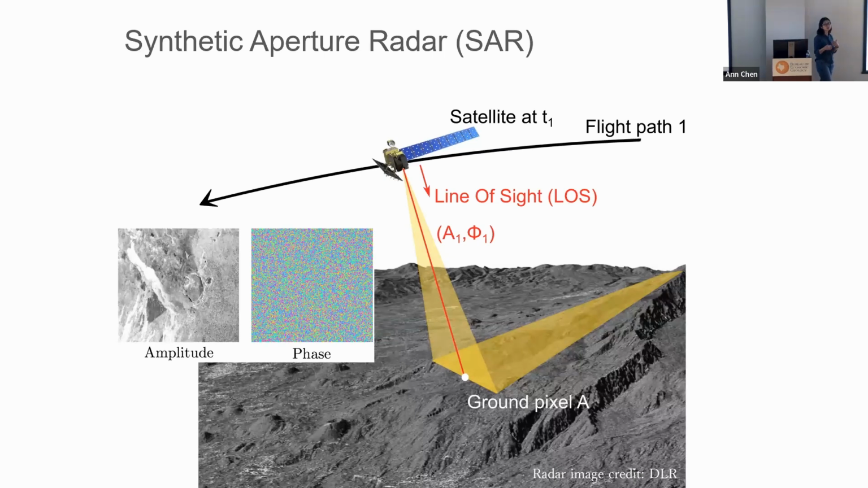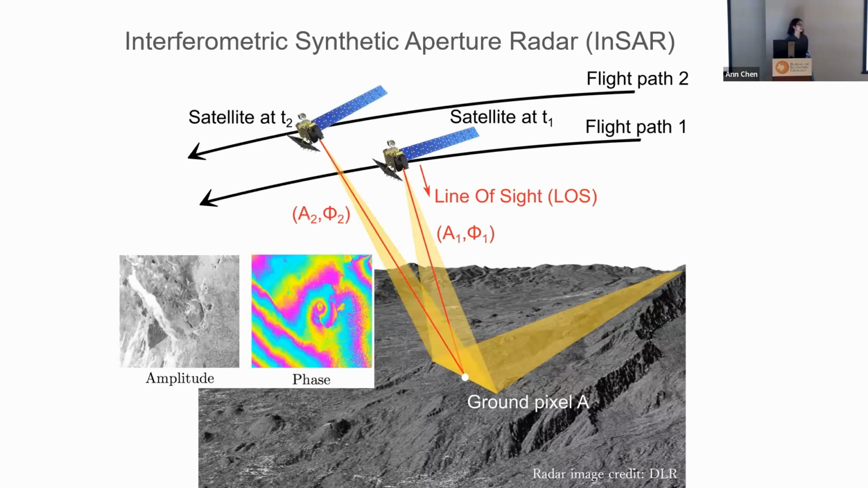Because of how those ground scatterers are randomly distributed, for a long time people said there's not much information in the phase, and let's just use the amplitude information. But interestingly, if you have the same satellite fly over the same area at another time and make an almost identical measurement, from a slightly different position.